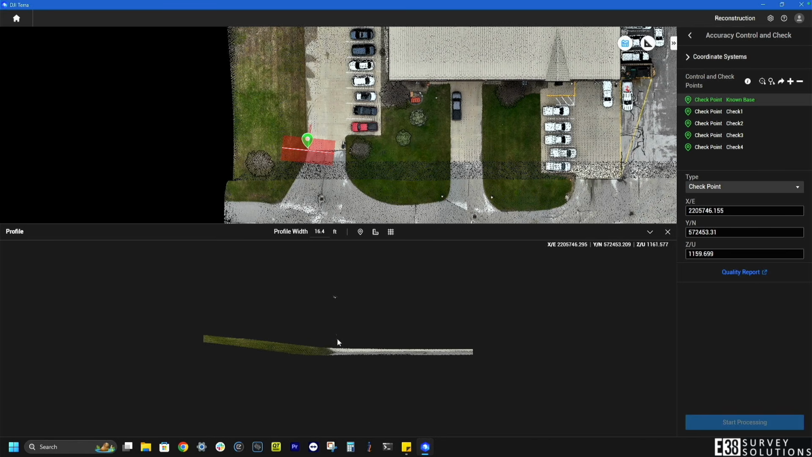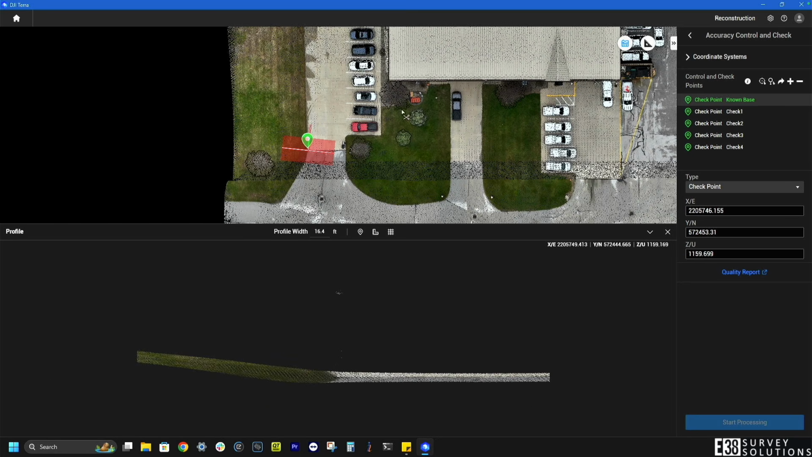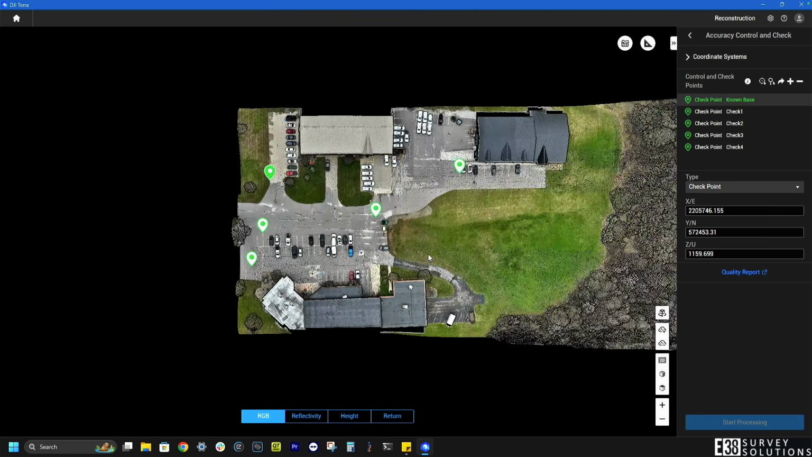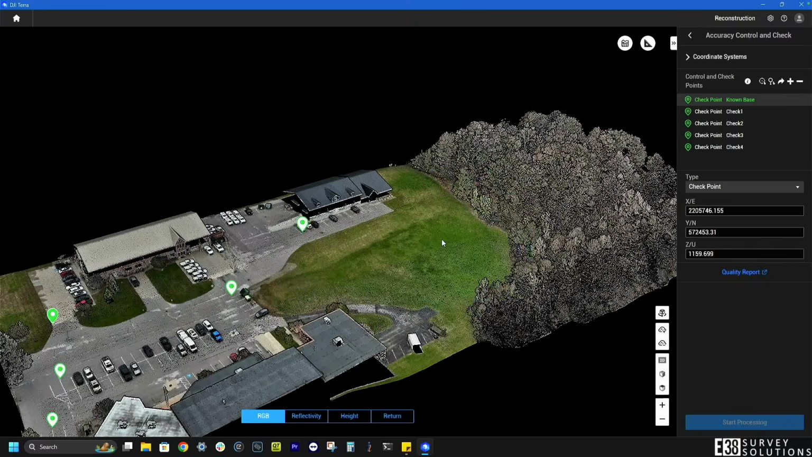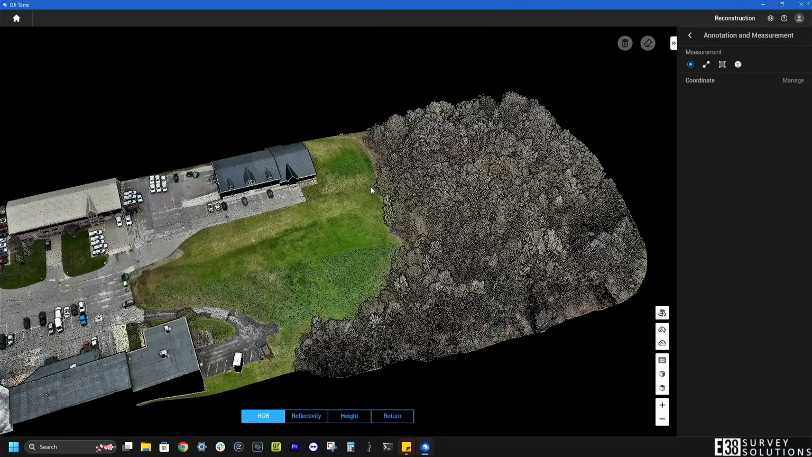There are a few other tools available to us within Terra. The cross-section tool lets us take slices of that data to see a profile view of the points and their values. We can also check individual coordinates, distances, areas, and volumes.